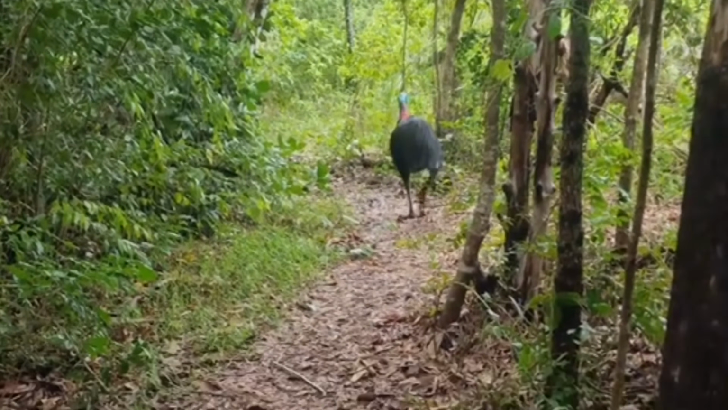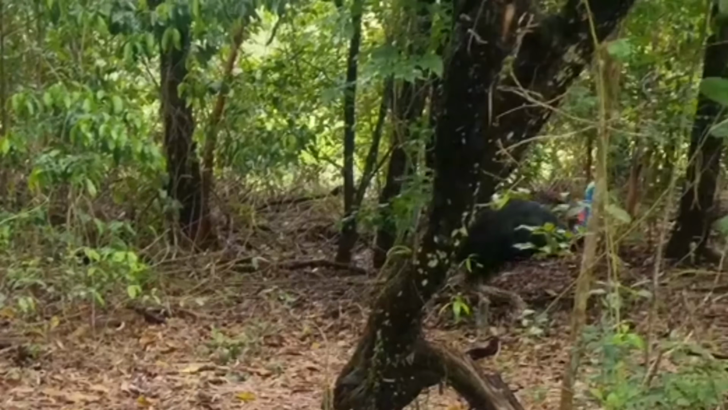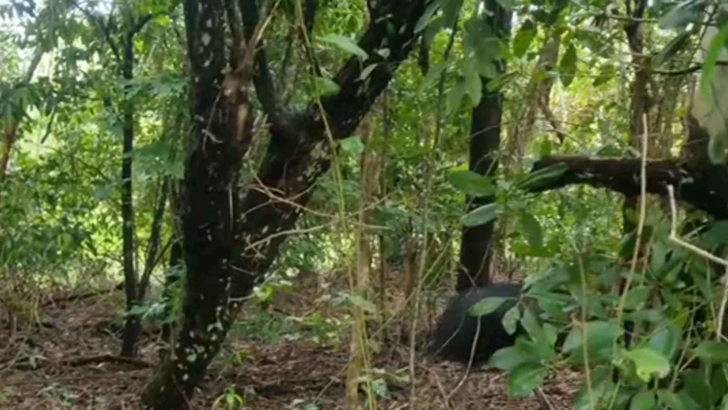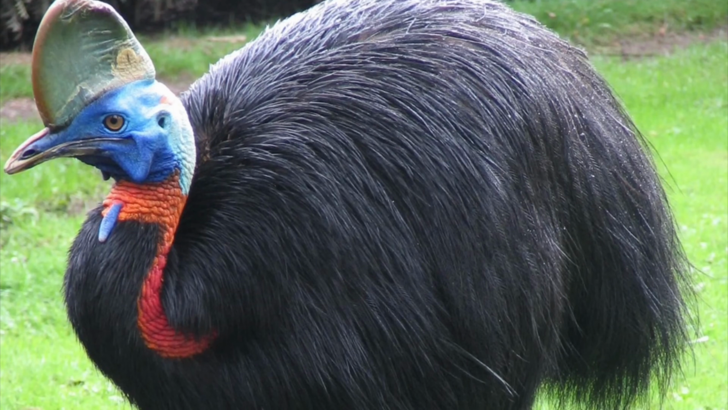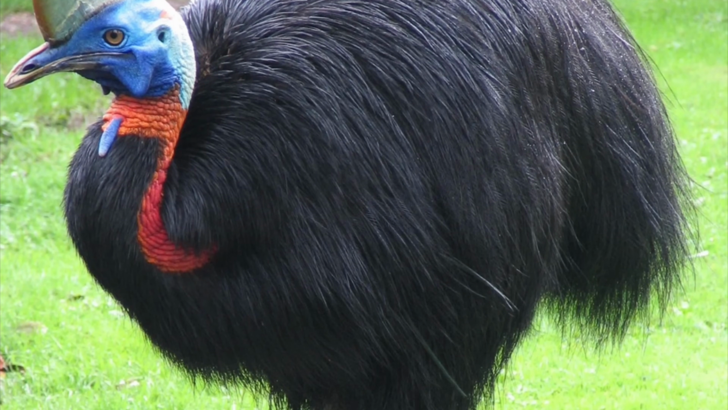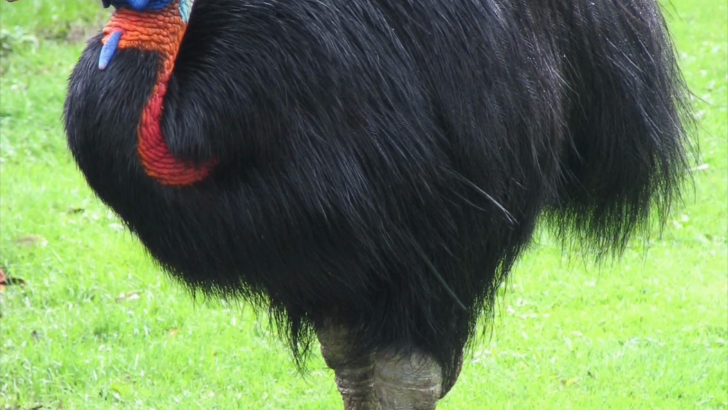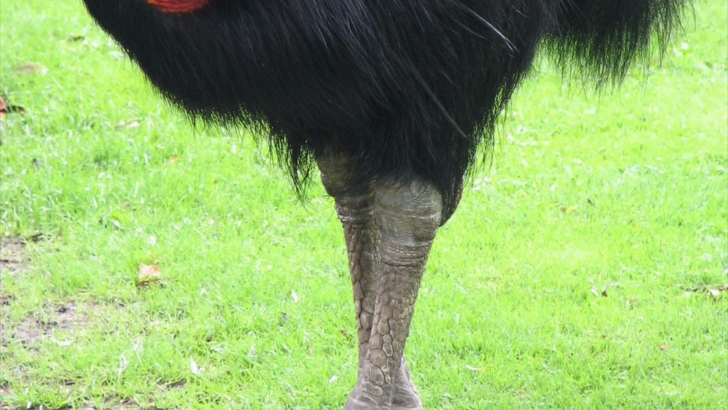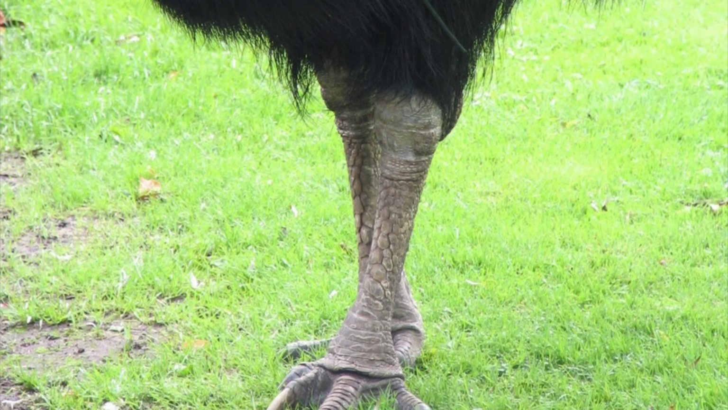Most of the time, these big birds aren't overly aggressive to humans. But they have attacked humans hundreds of times, and they're extremely powerful. Considering they can grow up to 6 feet tall, run 30 miles per hour, and jump over 7 feet in the air, an attack from one of these birds could be devastating.